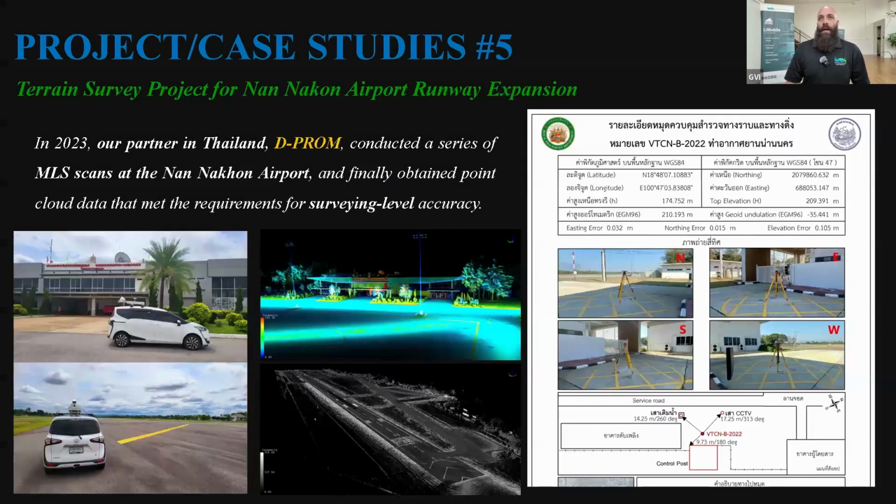Another project that DPROM did was at the Nanakan Airport. It was a runway expansion. The system was used to obtain point cloud data that met the requirements of high-level accuracy. This way, they were able to go out and actually extend the runway itself. Utilizing the system, they were able to get those results, run the reports that were needed, and provide sub-centimeter or centimeter accuracies, so that the system and the clients could trust what they were doing and get out and do the expansion of the airport, which has been completed or is in the process of being completed.